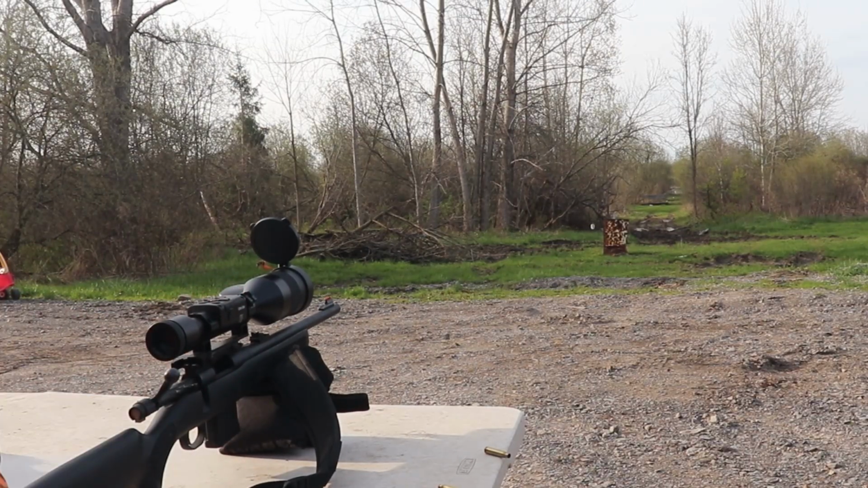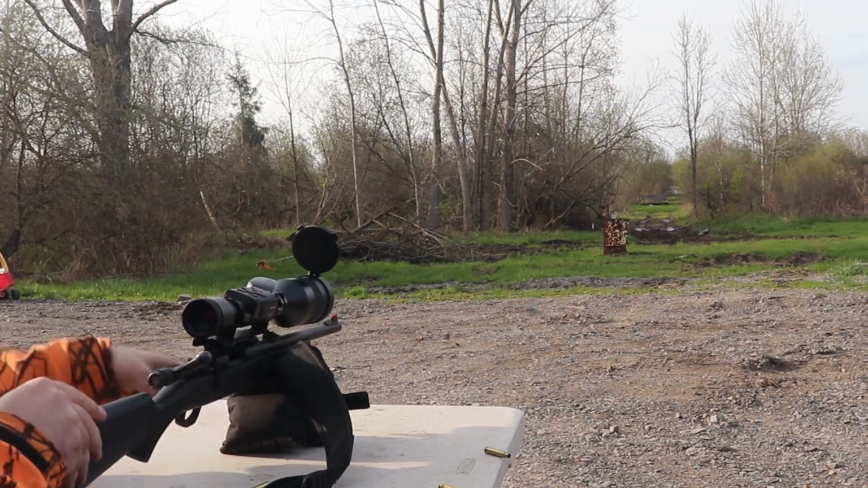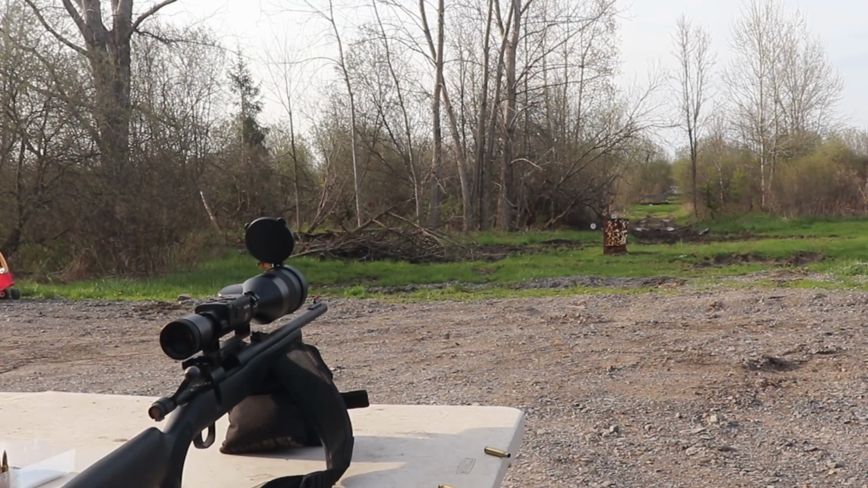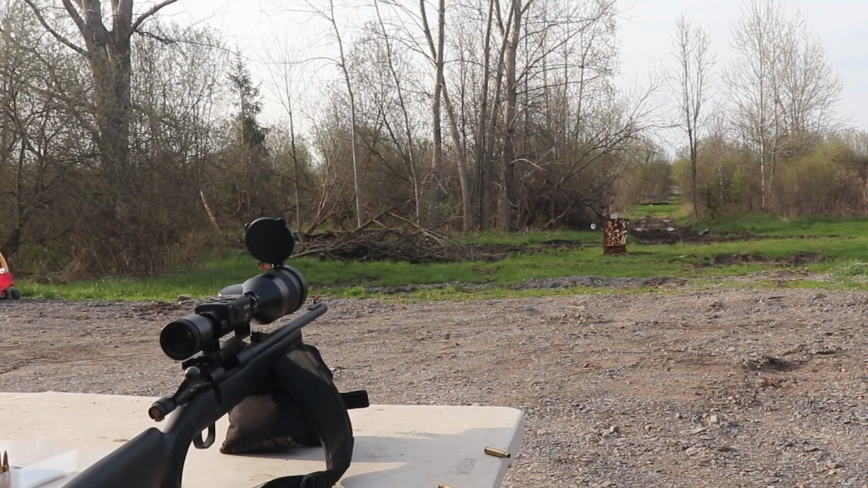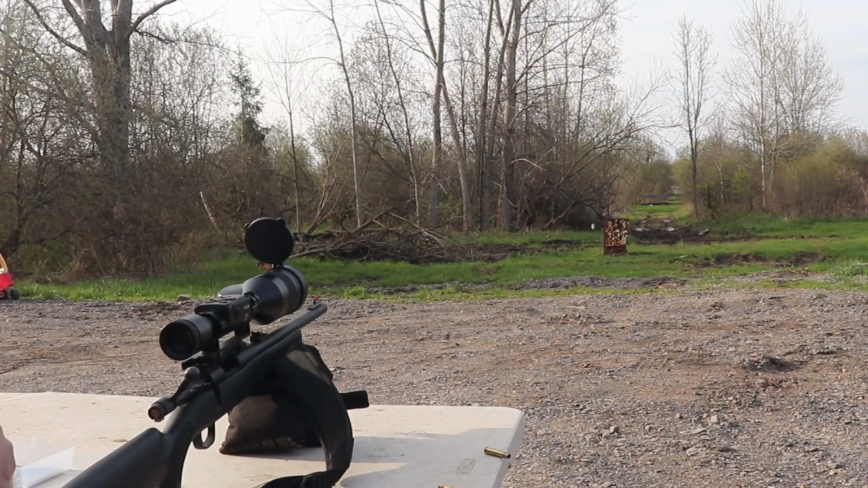So I think I was in the right direction there when I adjusted it. So I might try to adjust it just a touch more. This is one of my favorite guns to shoot. It's quiet.